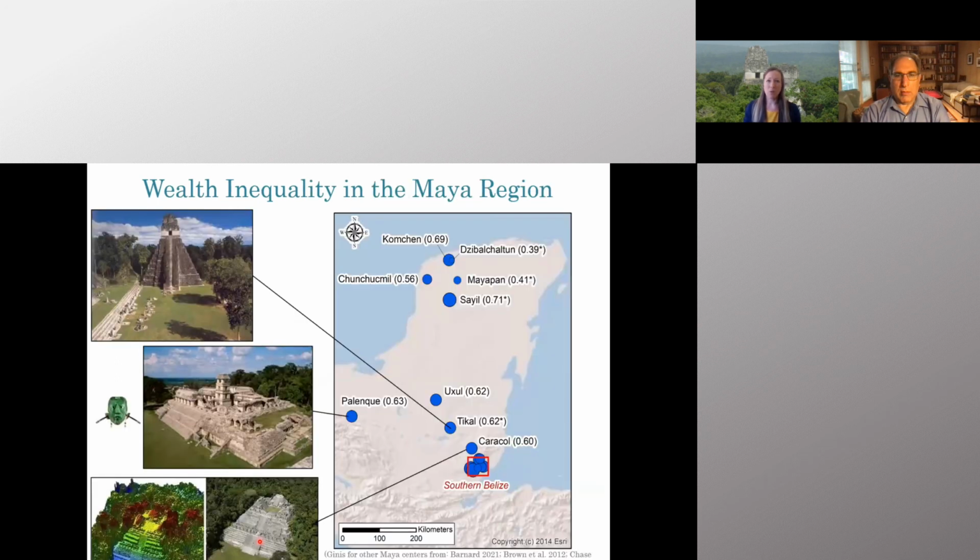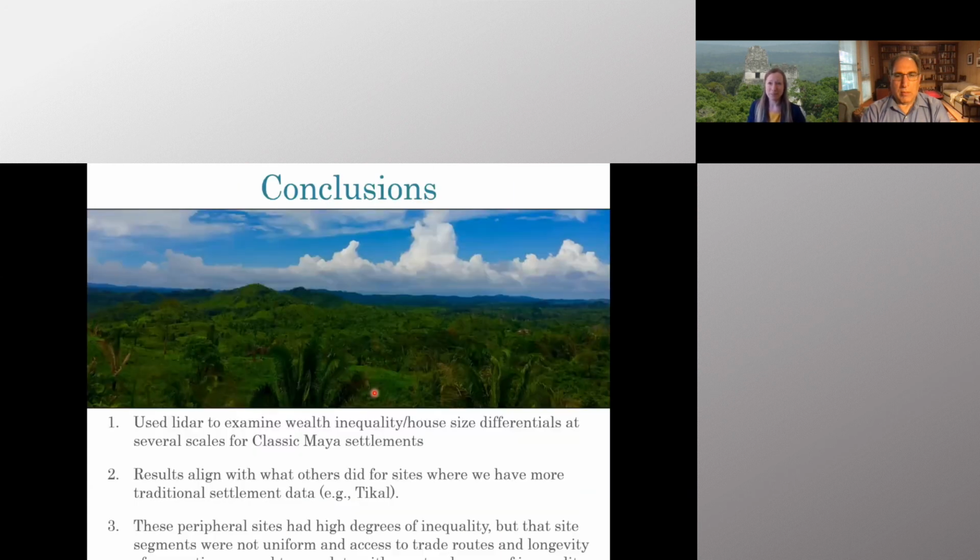And then stepping out one more time to the greater Maya region, if you'll recall, our Gini coefficients in southern Belize were fairly high, around a 0.5. And this is similar to the sorts of inequality that we're seeing in published Gini coefficients for house size across the Maya region. I would like to note that using the Gini coefficient is not the only way for archaeologists to identify wealth inequality in the past, but it does provide one of the proxies that we can use in order to understand past human behaviors, and especially with the use of LiDAR data.